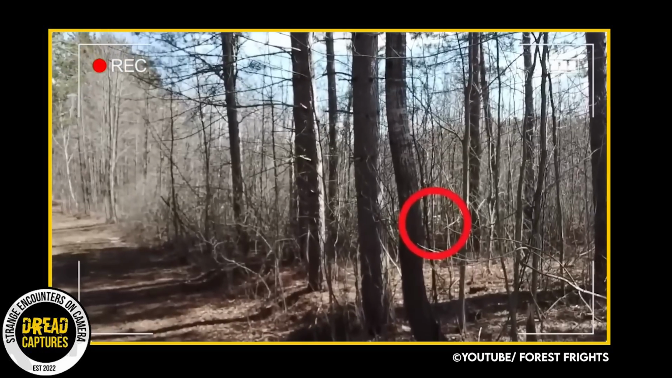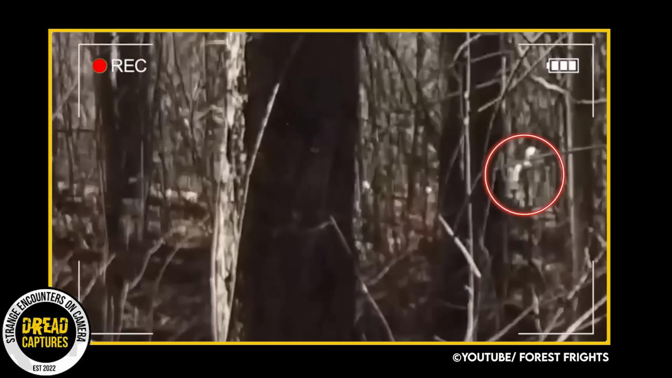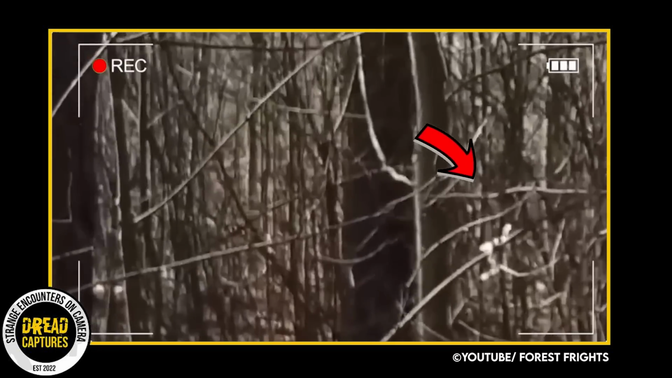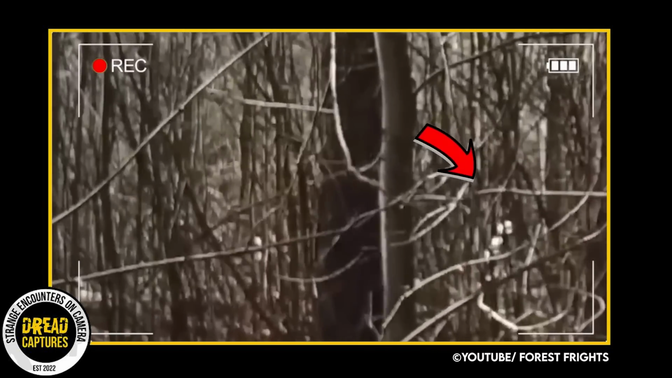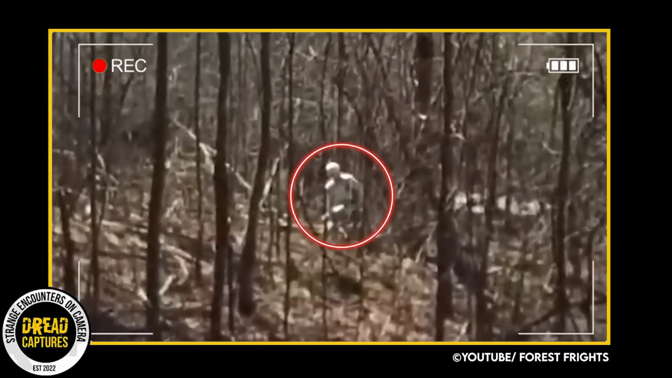Yet, the true nature of the creature remains a mystery. The friends, equally confused by their unexpected encounter, are curious to hear other people's interpretations. If you have any insights or ideas, let me know what you think about this.